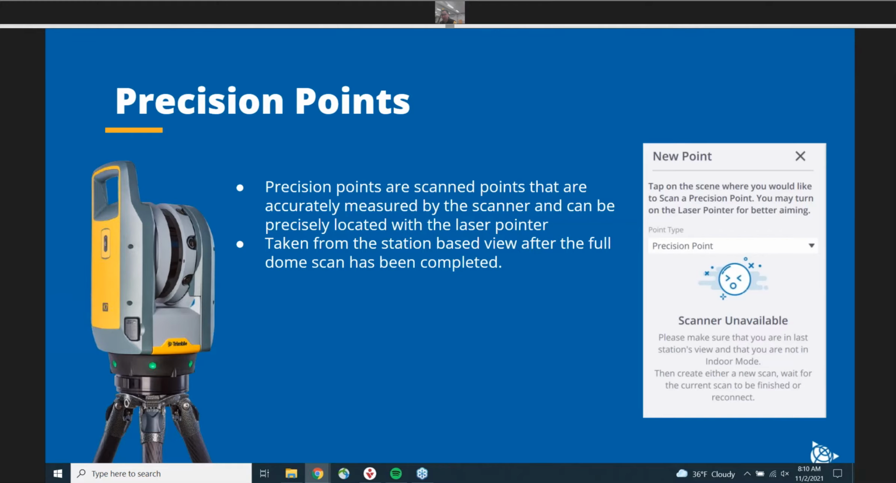And I would always advise to never delete a precision point unless you're very confident, because precision points are a lot better than annotations, and you don't want to have to take another scan in order to get your precision point back.